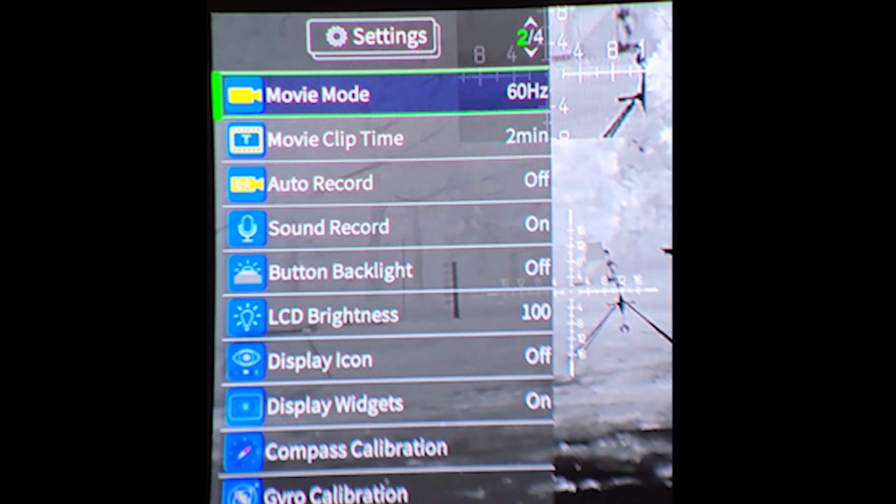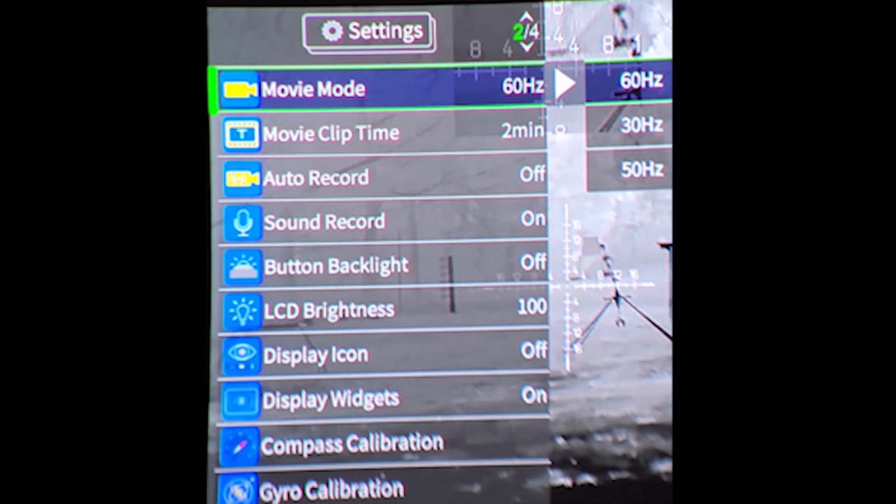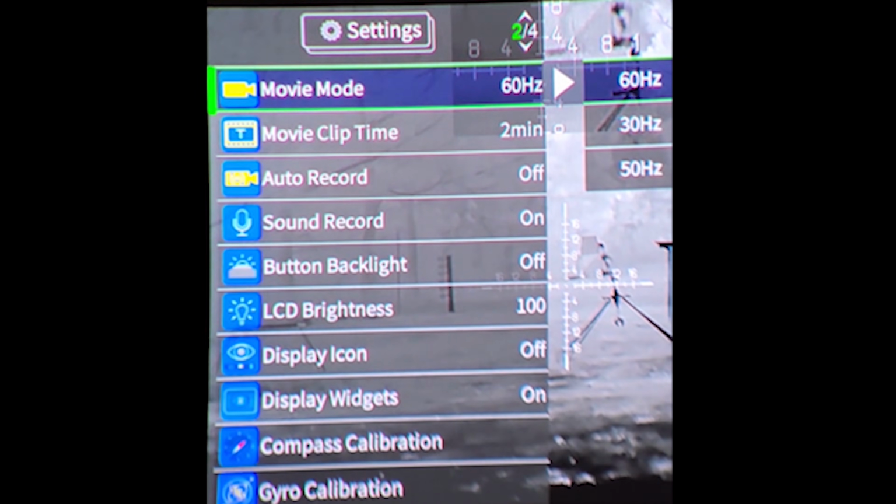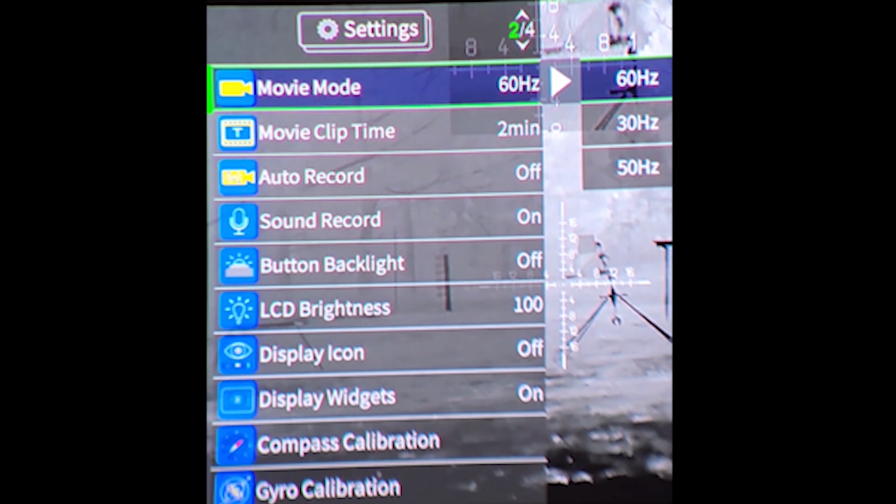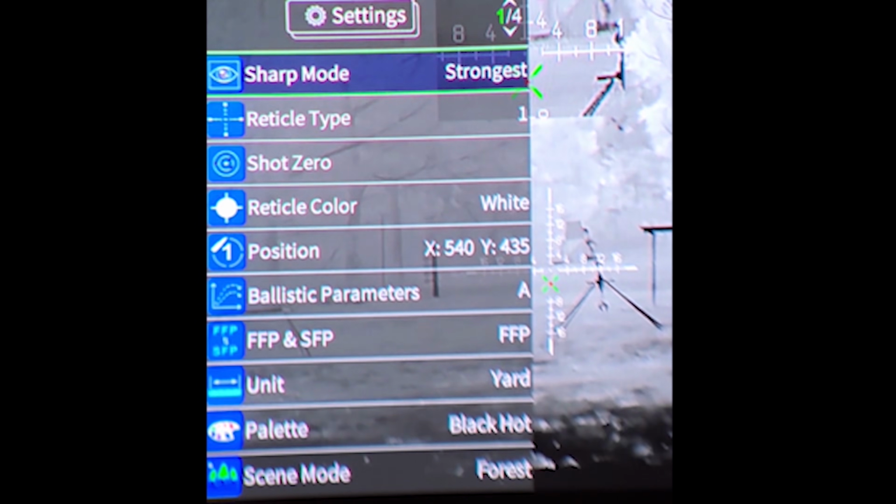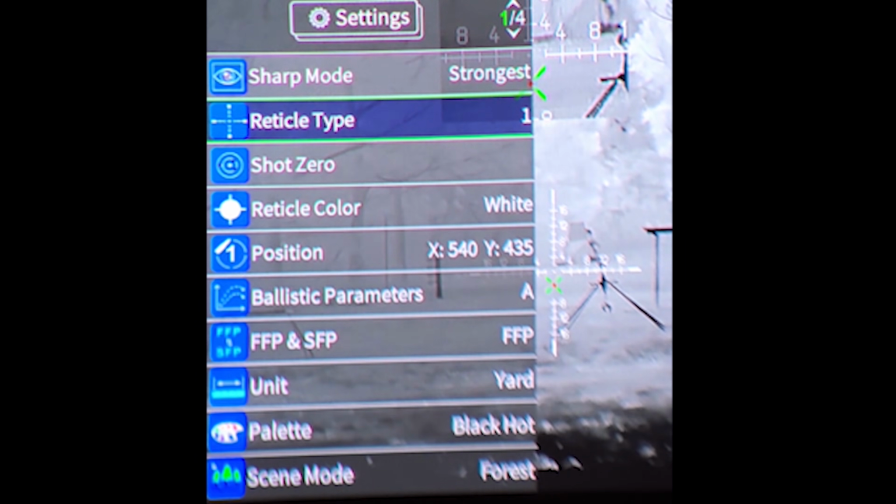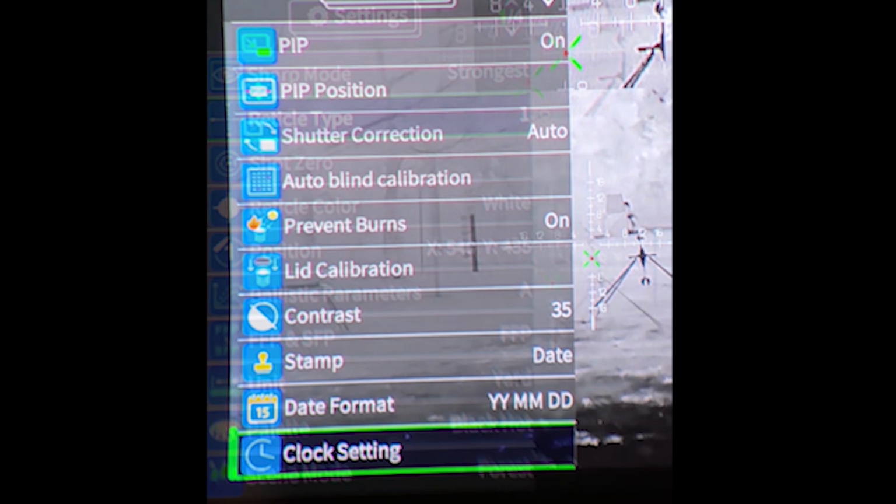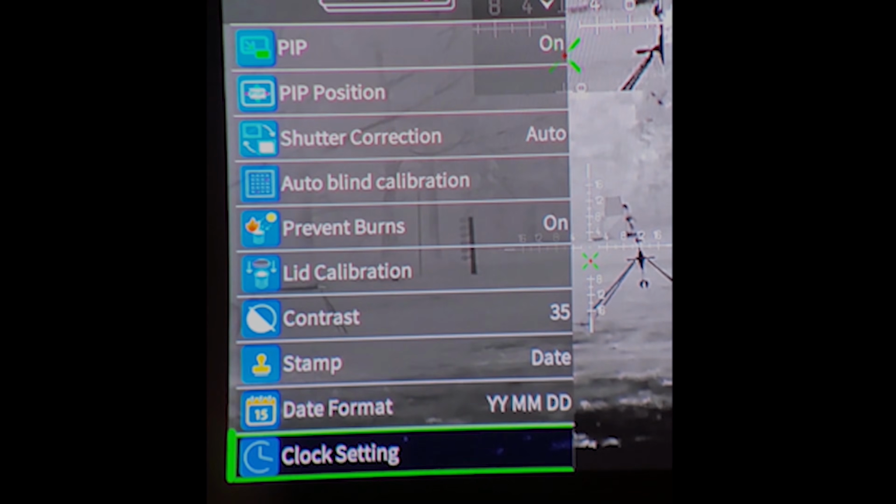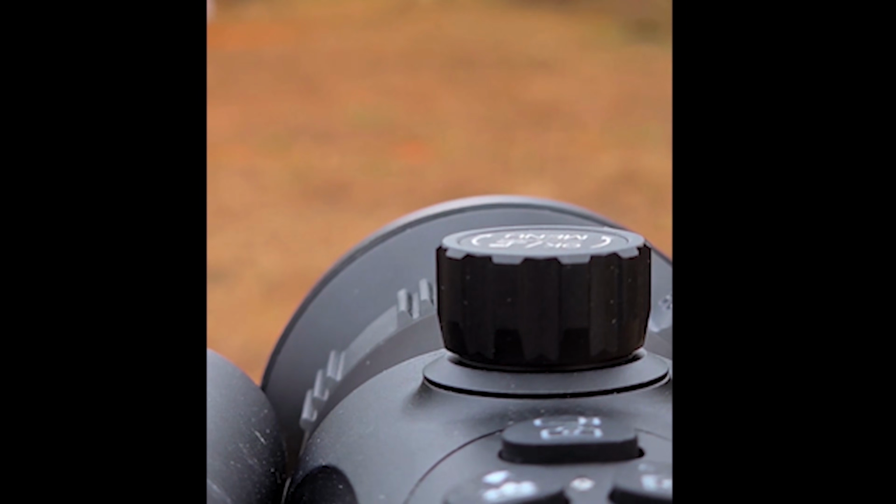So guys, if you want to adjust the best picture clarity, this is where you're going to do it. You have a choice between 30, 50, and 60. You want it on 60 if you want the best. Strongest is where I have the sharpness, and we have the reticle type. Right now it's on white. When you want to exit, you just press and hold the top. We just tap this, press it down, and we get that.